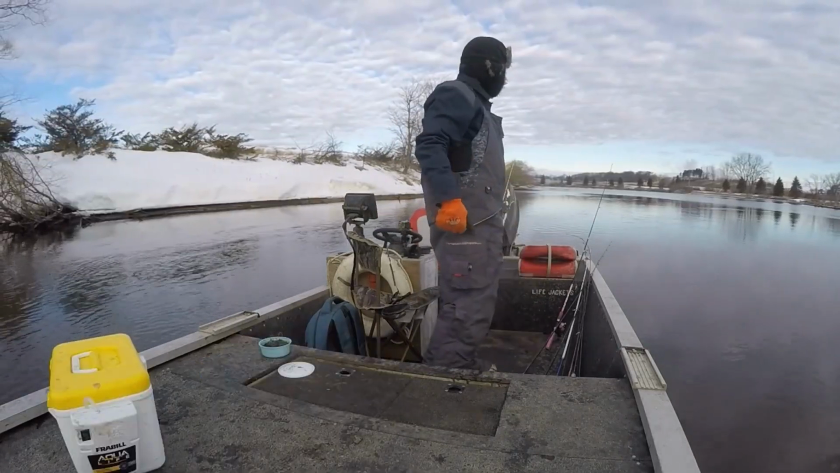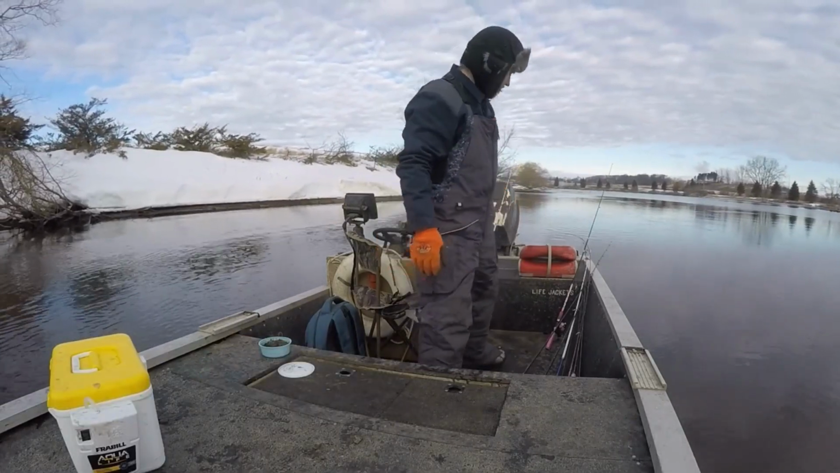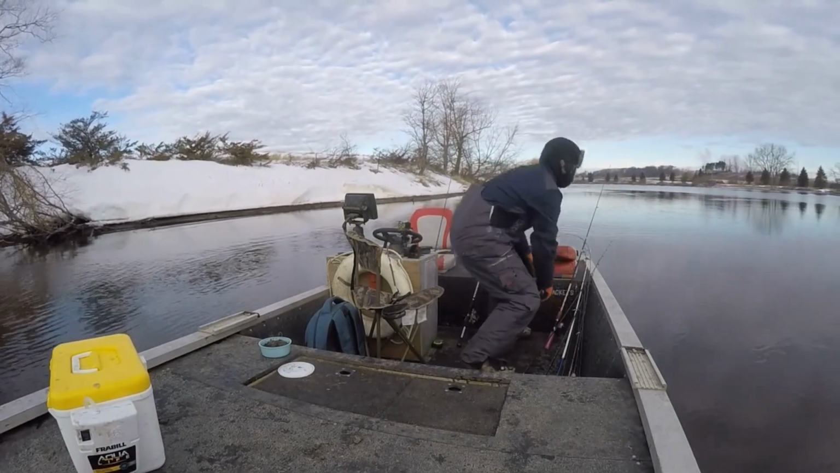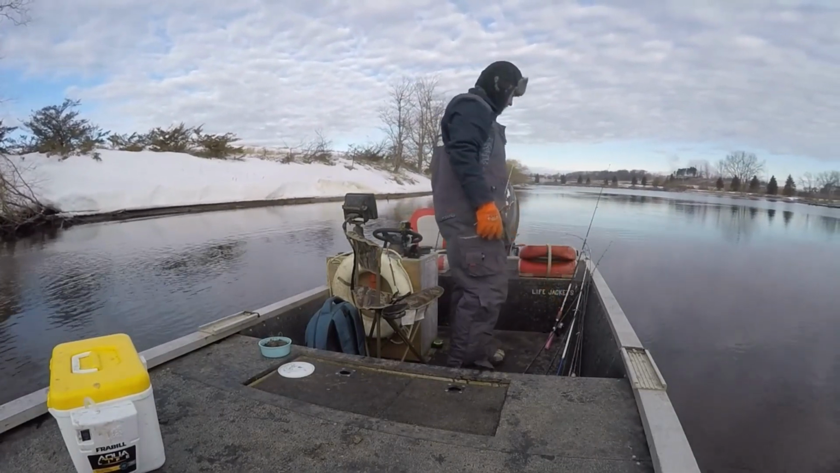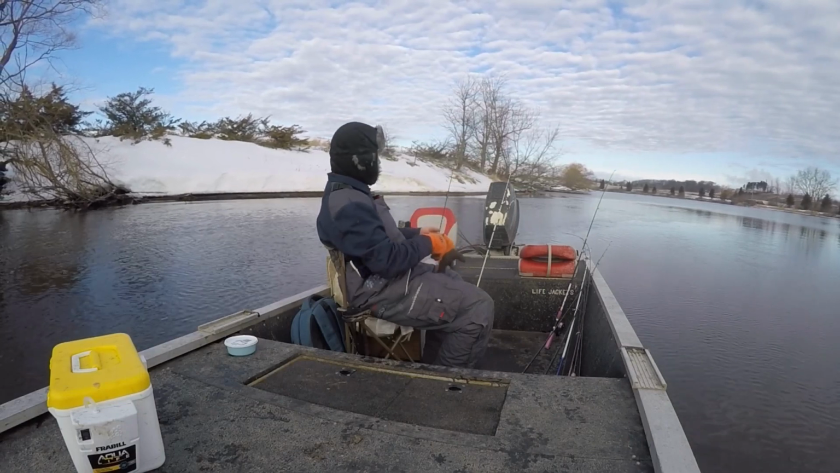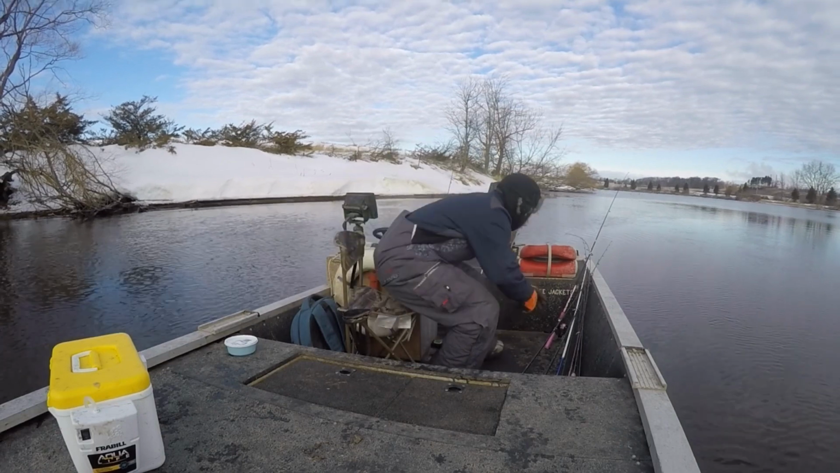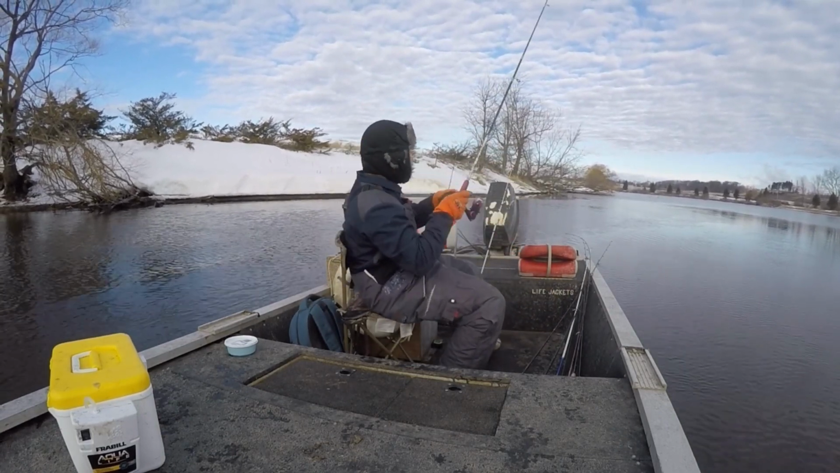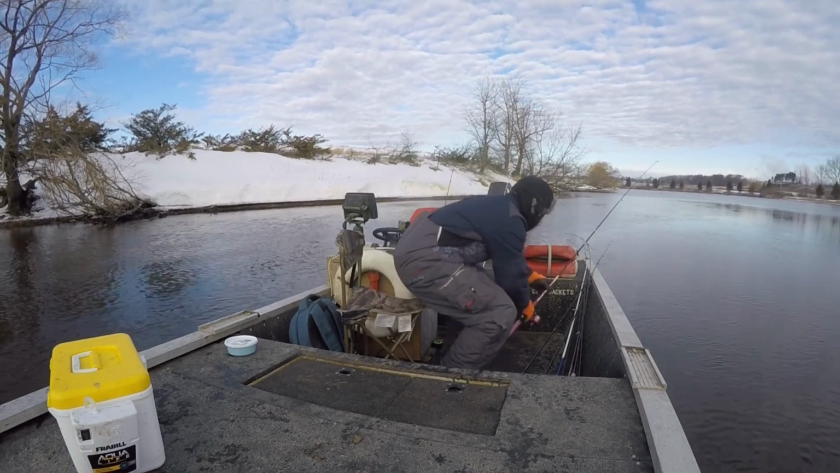Oh yeah! Sucker fish. False alarm. No fish.